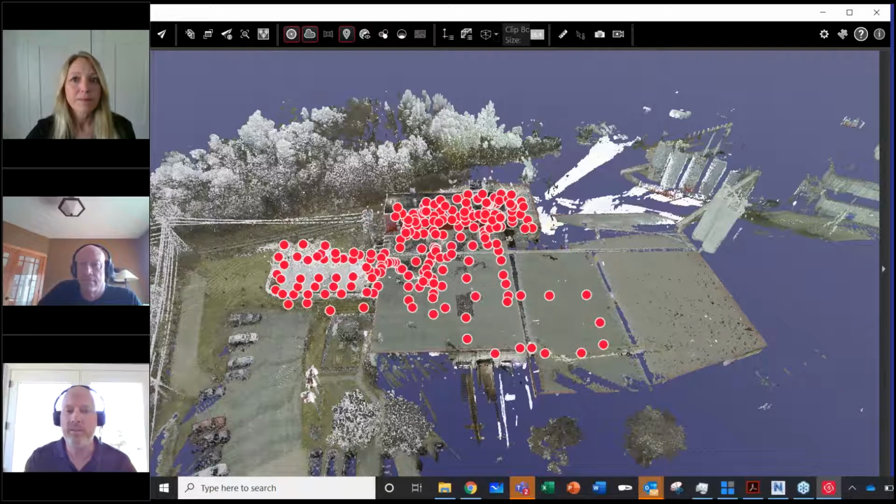Yeah, absolutely. The data quality is great. It's awesome in the plant environment because we're taking so many scans. They're so close together to try and get all the different angles. It's the perfect tool. Okay, excellent.